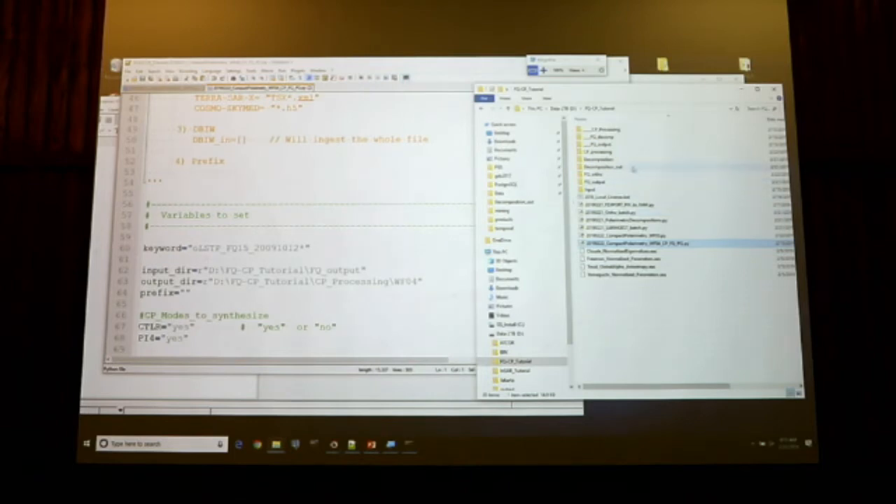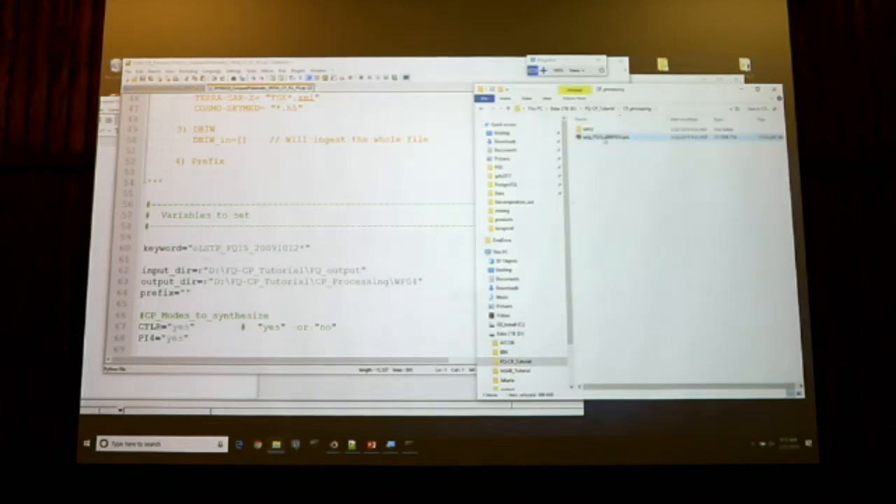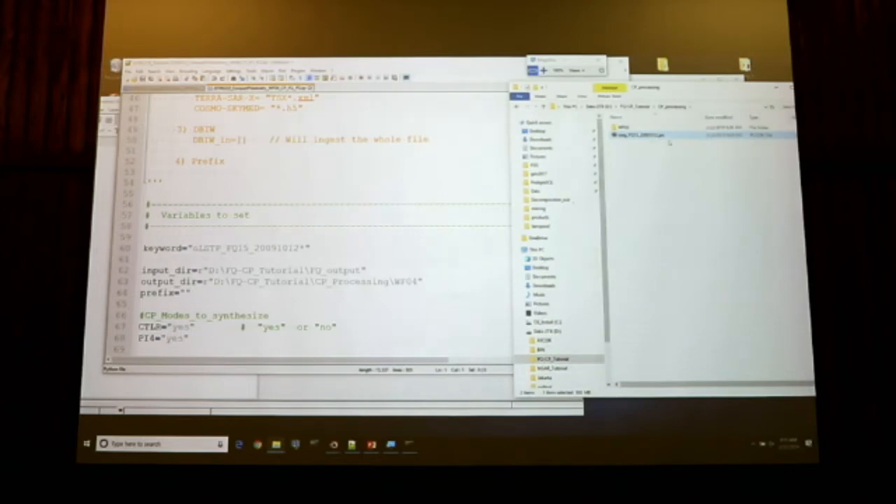So I will go back to my CP processing folder, and this ortho that we have imported, the FQ15 2009 October 12, I will just point to this file.